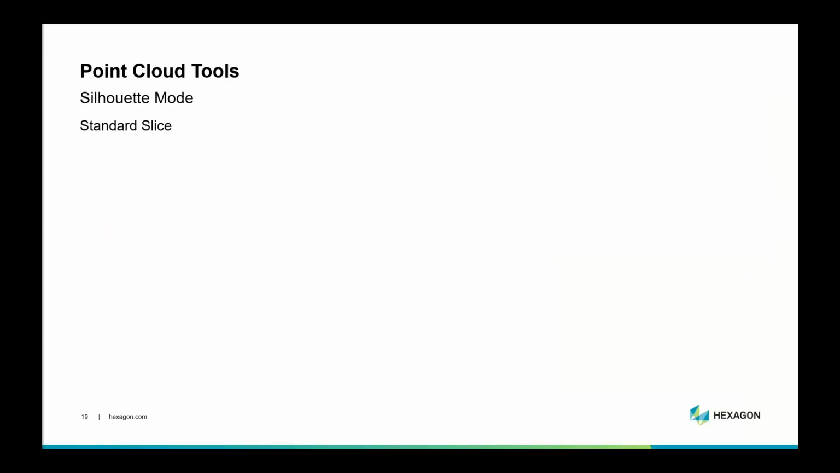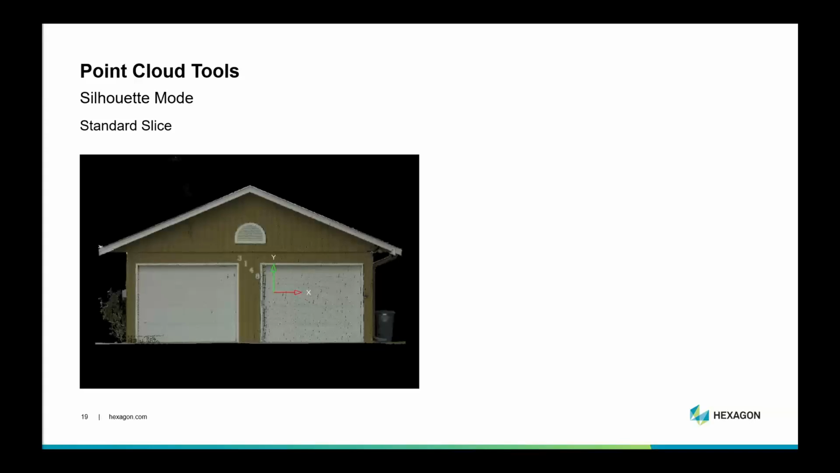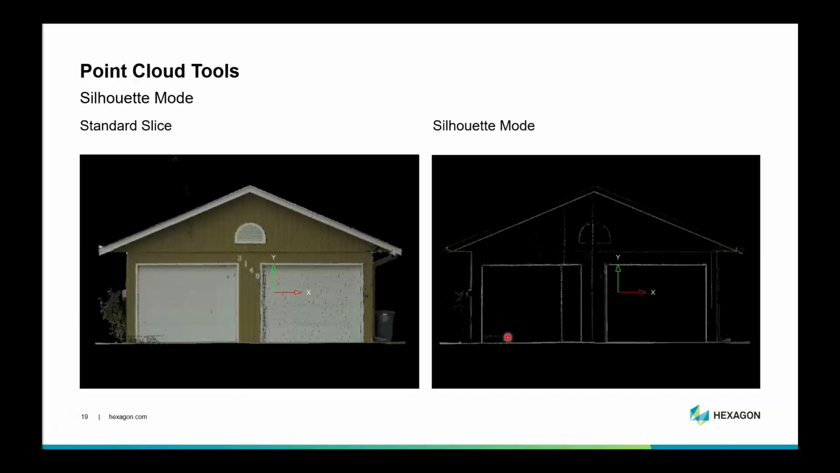Silhouette mode is another newer utility in MicroSurvey CAD. This was brought across from Register 360 as well, I believe. And what that'll do is take something like this, where we've got a standard slice of the front of the garage there. So say you wanted to trace the garage doors and the roof line and all of that. If you apply the silhouette, it'll actually bring out the edges of those automatically. This makes a good deliverable, and it makes it easy to trace.